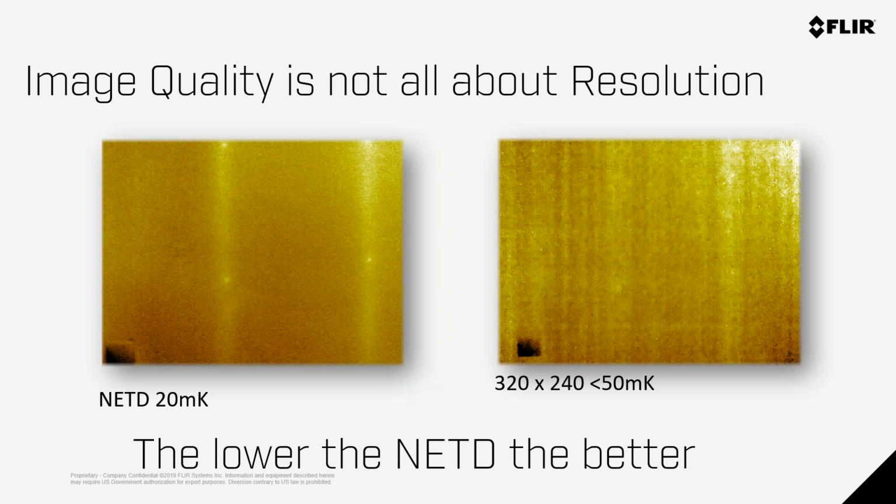Think about it this way. When you go into a Costco or you go into a store to buy a TV and you see all these 4K TVs or high resolution TVs, what is the difference between one TV versus the other when they're all claiming very high resolution? It's low noise and black levels with them. With us, it's just strictly low noise. So when you're doing your decision making, look for the NETD. The lower the NETD, which is the figure of merit for noise, the lower the number, the better.